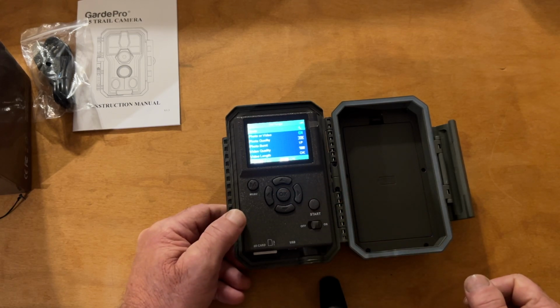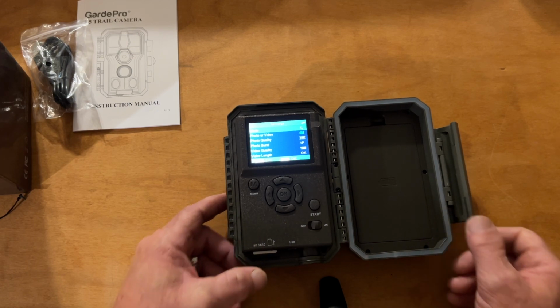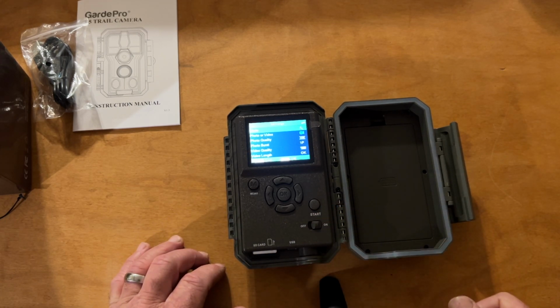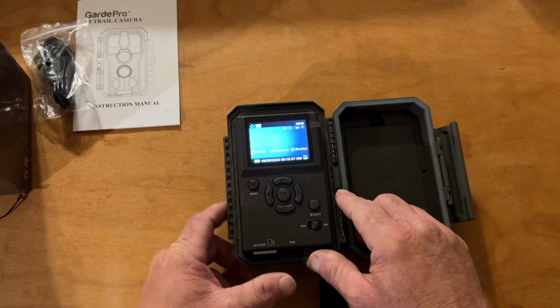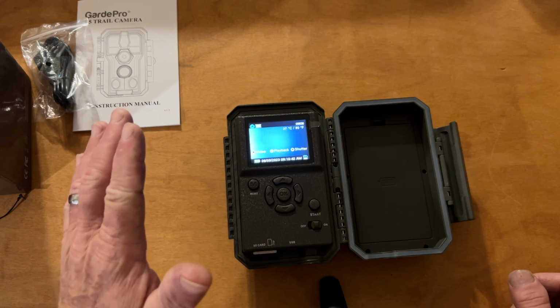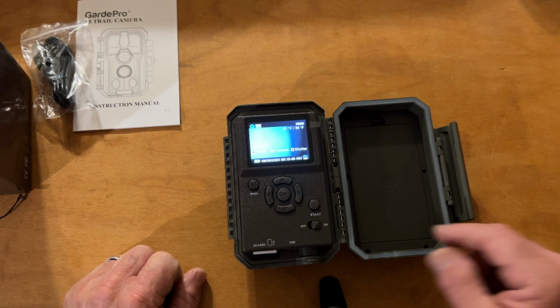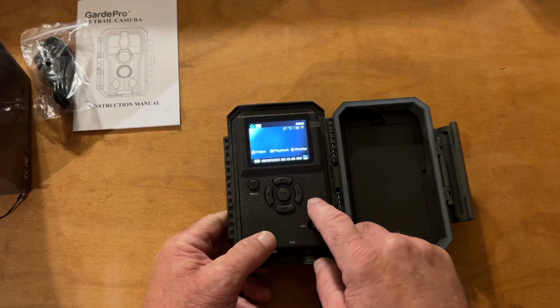All right. And it looks like we have a start button. So once you get her set up and you're out on the, you get ready to take some footage out there, you need to hit this start button. So let's see what happens here.